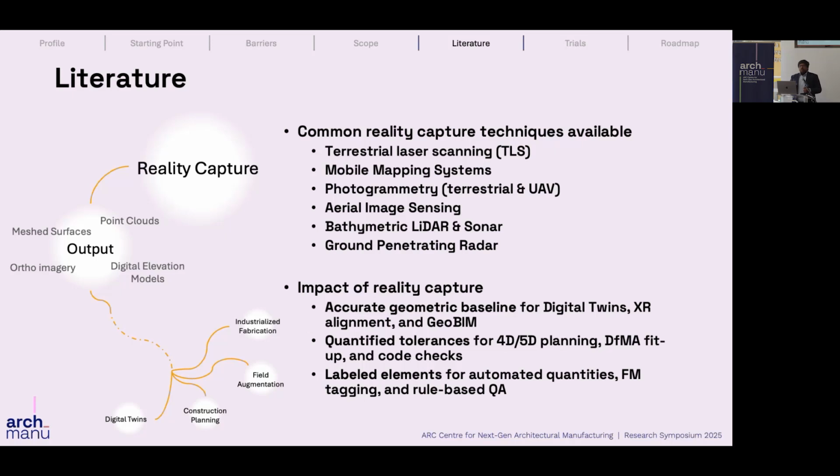However, once we process this data, we can use the processed data in an interoperable manner to feed into other technologies such as digital twins, construction project planning, industrial fabrication, and other techniques.